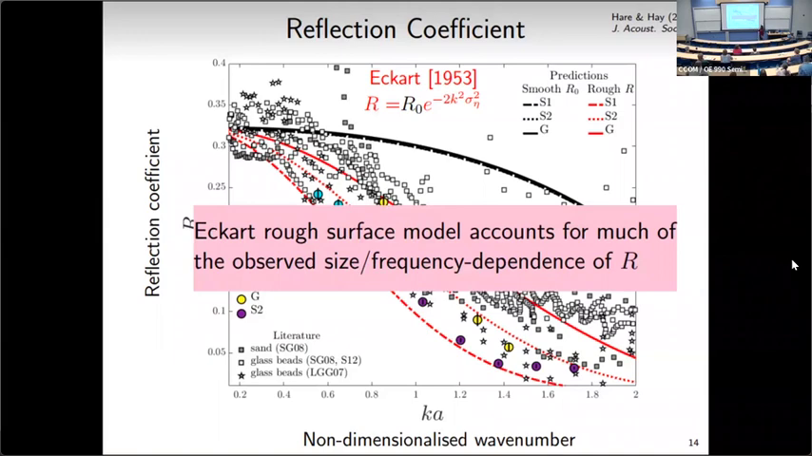The take-home message for this part was that the Eckhart rough surface model accounts for much of the observed size and frequency dependence of the reflection coefficient. Again, this shows that once you're at these high frequencies and larger grain sizes, the physics gets a lot more interesting.